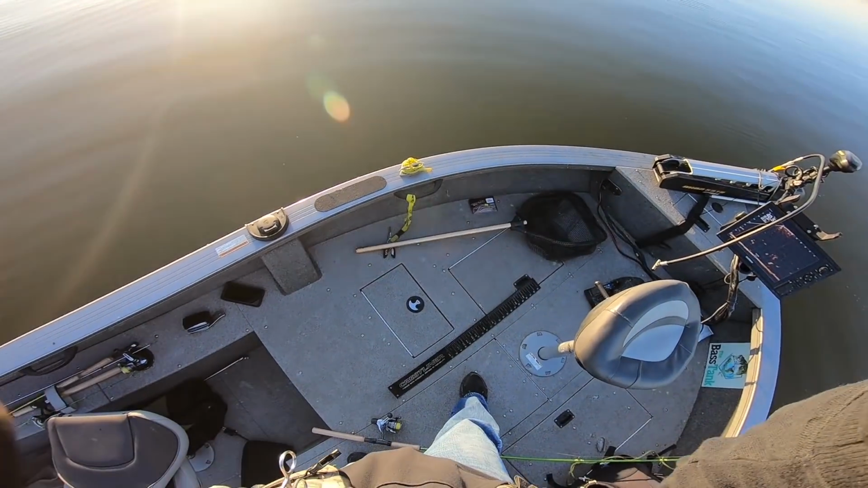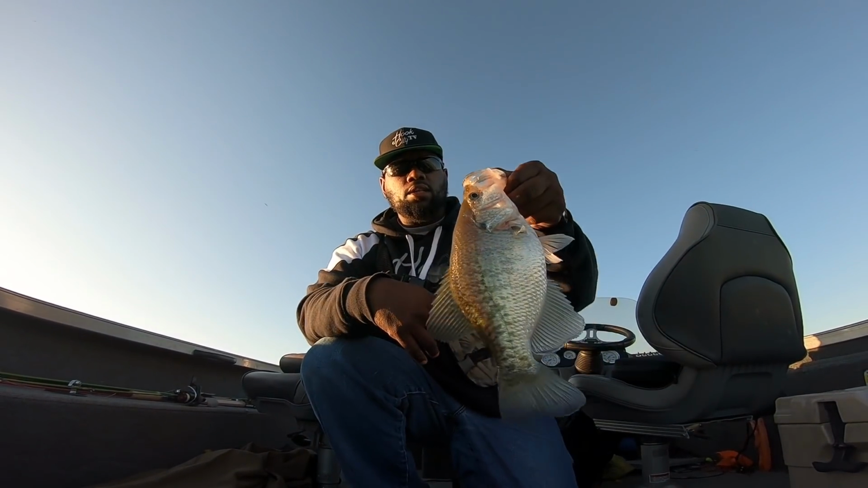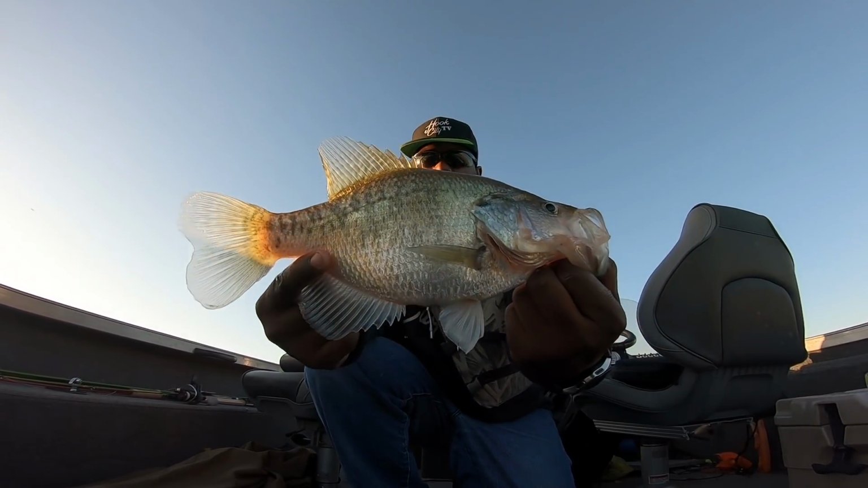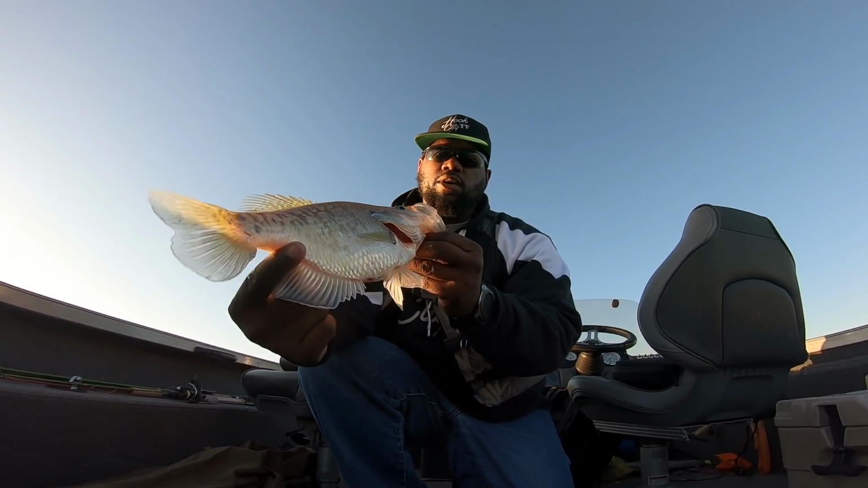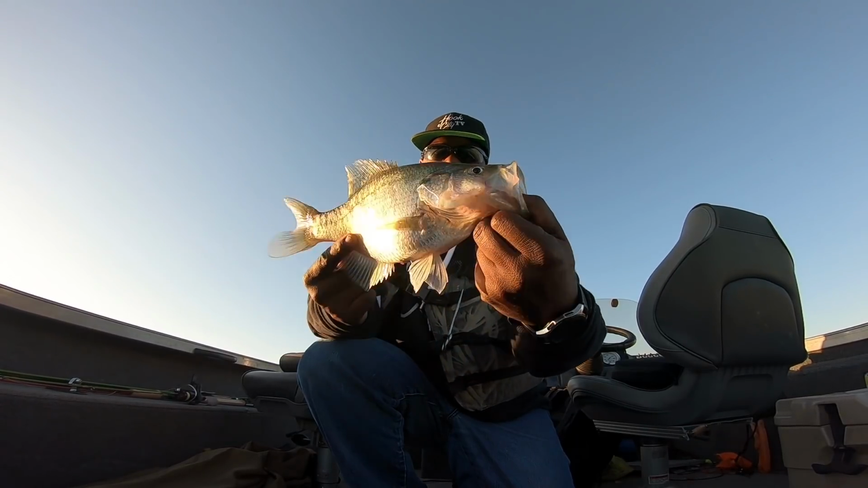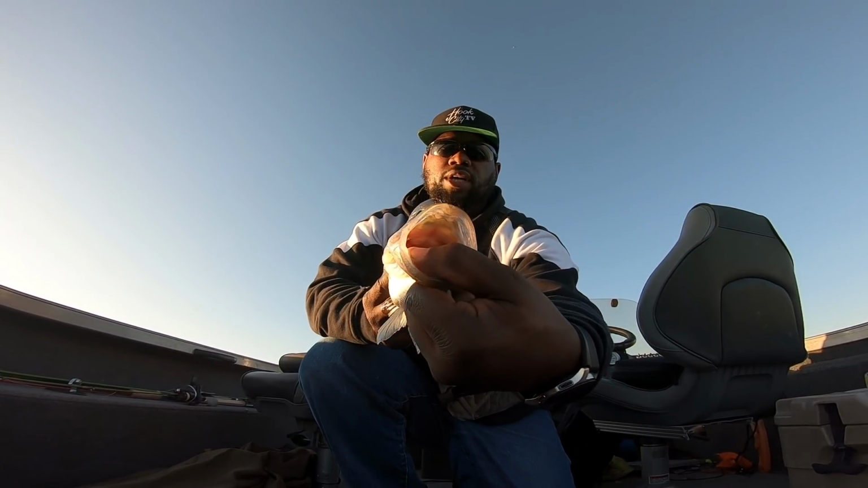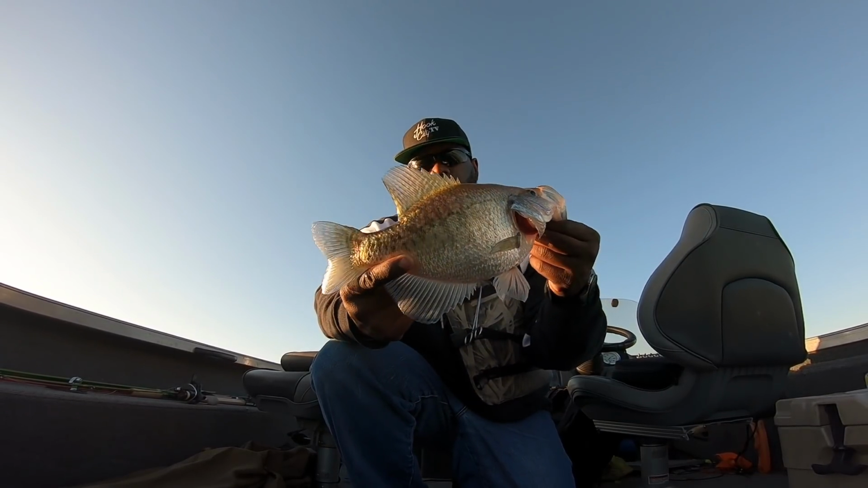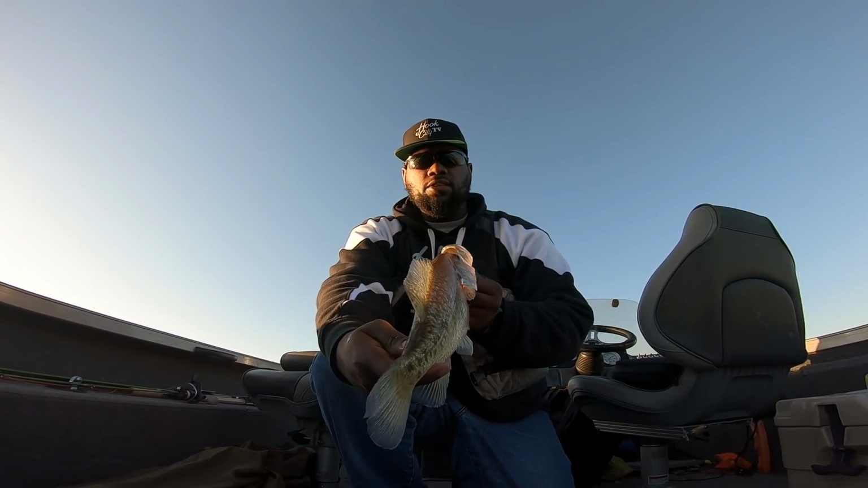Sheesh. Just like that, guys, we got us another really nice crappie. Look at it, man. Big belly. So we pulled him up slow. I slowed down a little bit more. We have nothing showing in the mouth, so his throat isn't all in his mouth. And eyes are looking good.